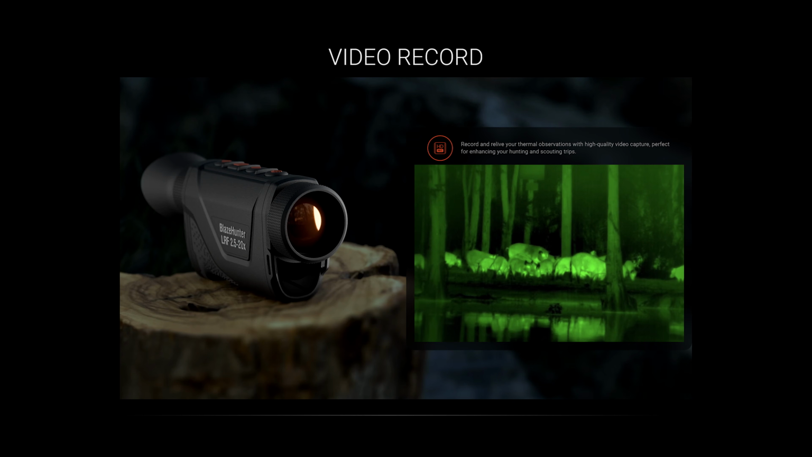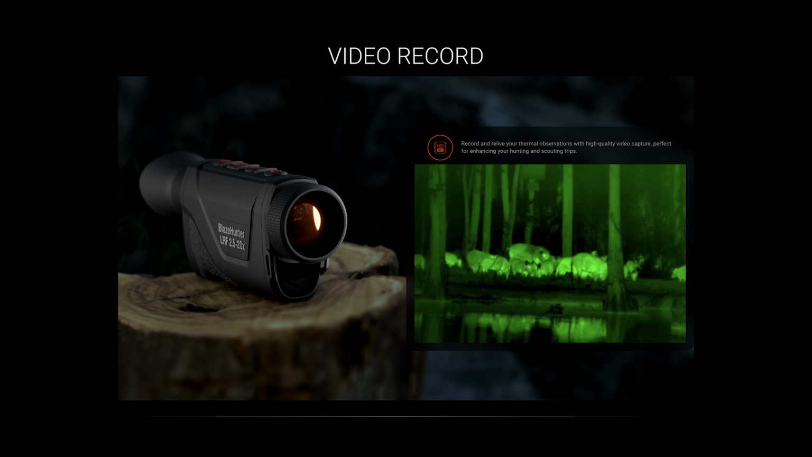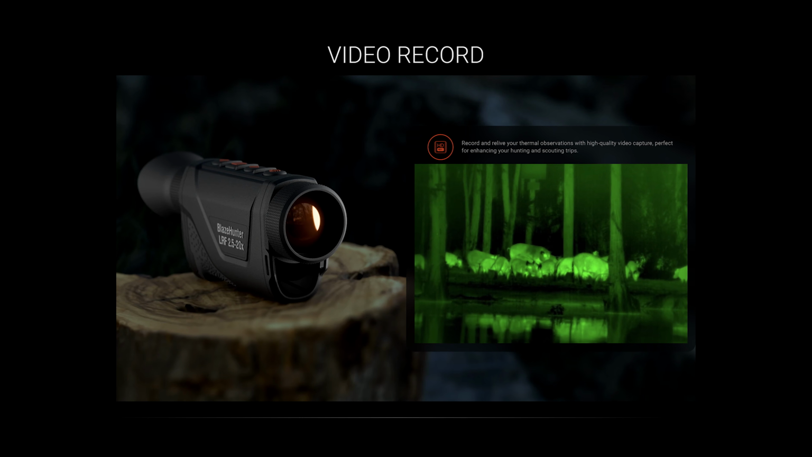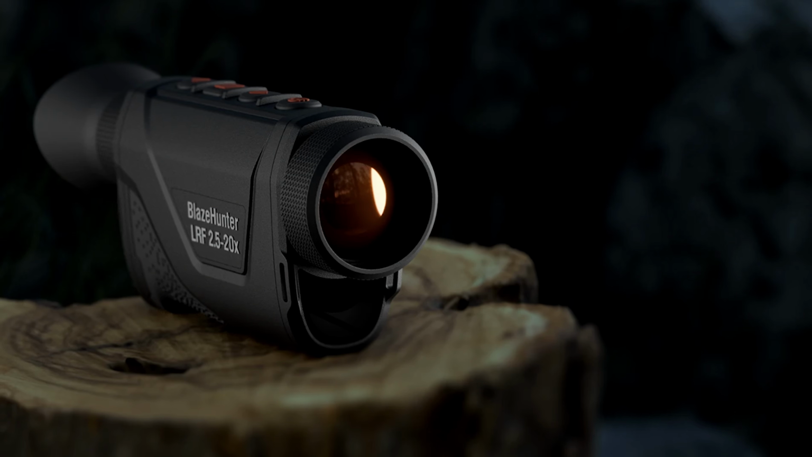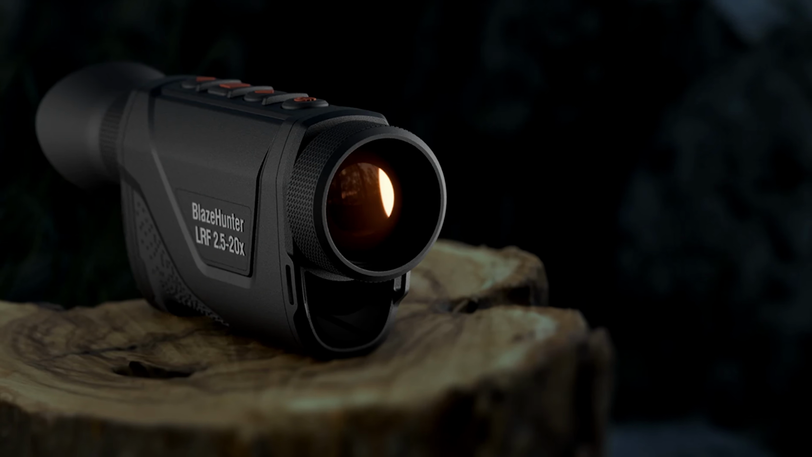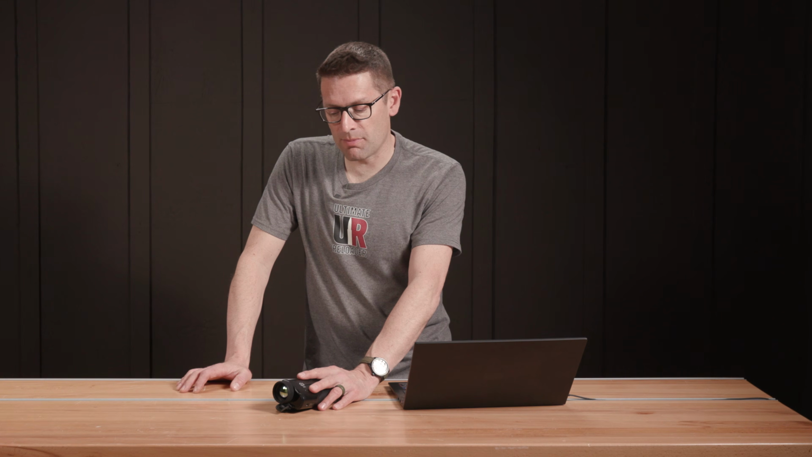And of course, the integrated video recording is super helpful when you want to have that capability to show your hunt to friends, or for us, of course, to publish it to you all. And I like having the internal memory. Not having to deal with micro SD cards is definitely a big plus. Hook it up to the computer, whatever, and get that footage.